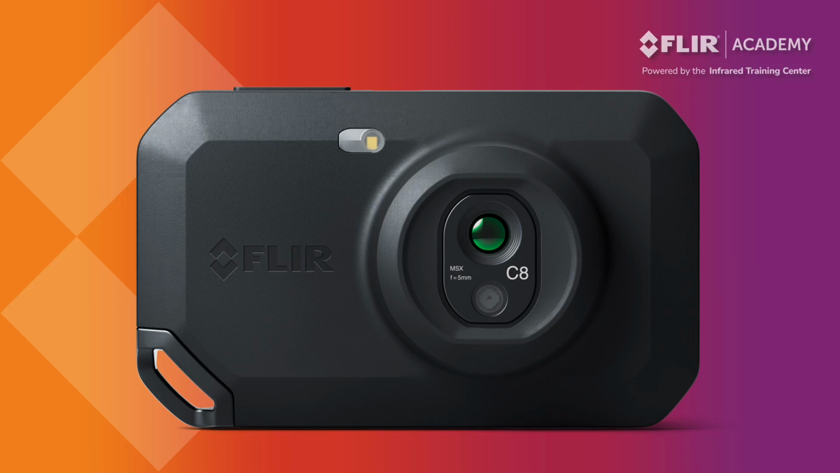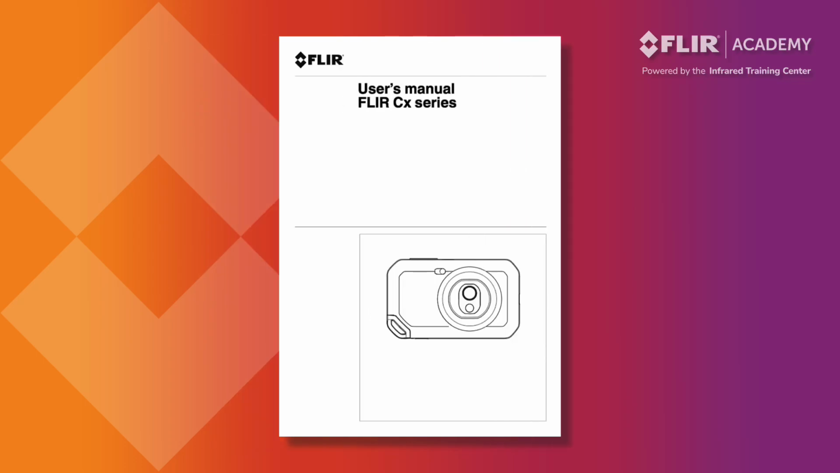Starting with the front of the thermal imager, we see the infrared lens. Avoid touching the lens, as it is covered with a special coating that plays an important role in the camera's ability to measure temperatures. If this coating gets damaged or worn off, it will affect the accuracy of your temperature measurements. Procedures on how to properly clean a lens can be found in your user manual.